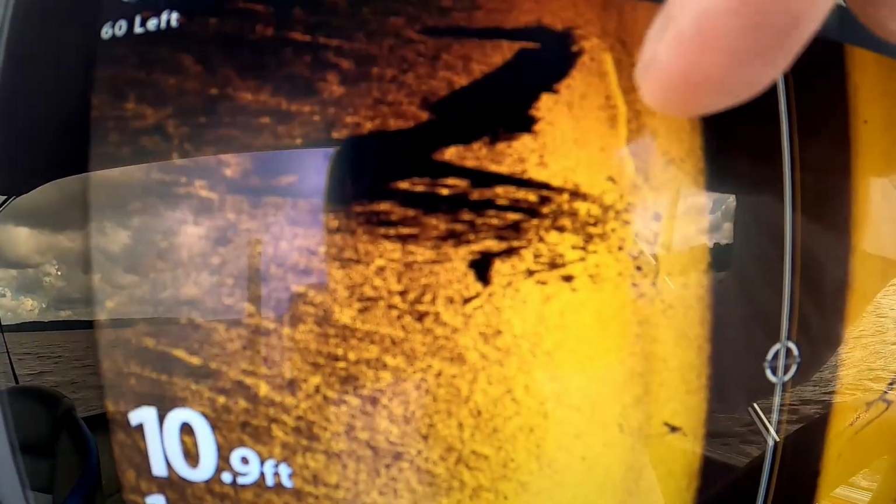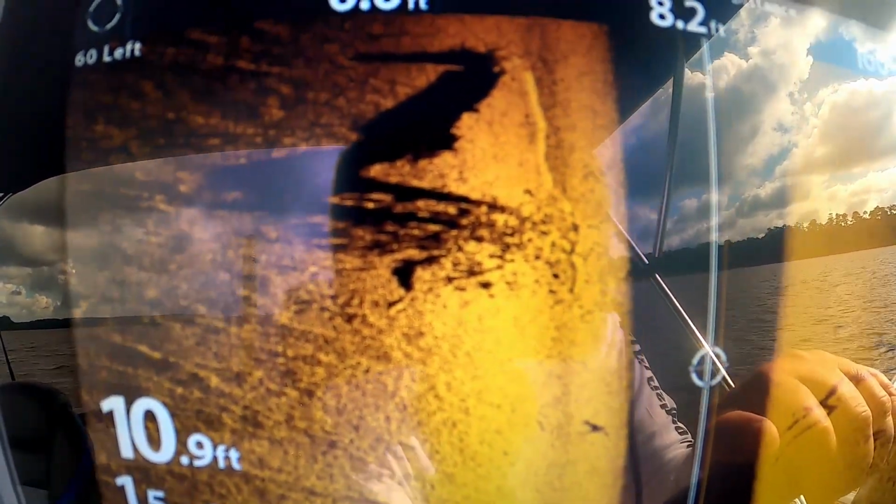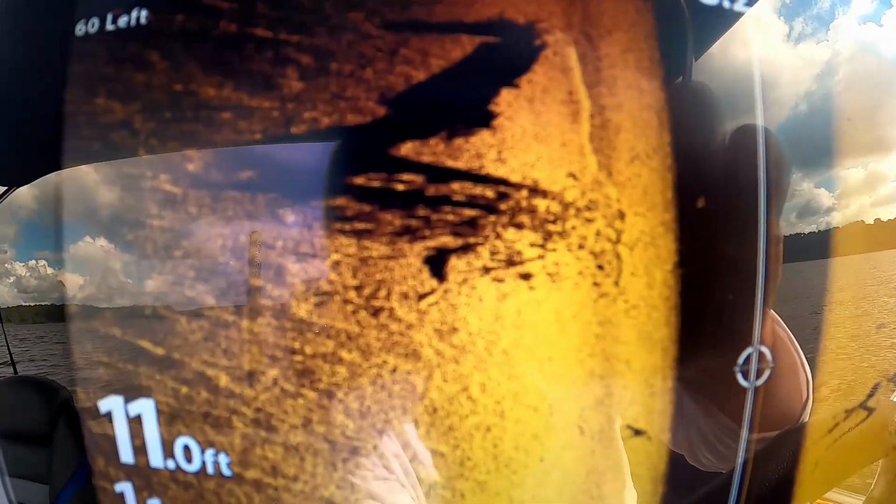Alright guys, there you go. Another big school of crappie. I didn't go very far from where I just showed you that hard bottom spot, and there's your big school of them right there. See if I can block the glare I've got this morning, but you can see all these little shadows in here, right in there below my finger. That's all crappie. So let's keep looking.